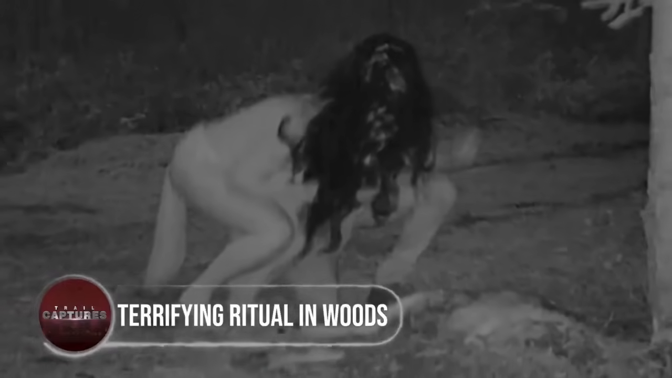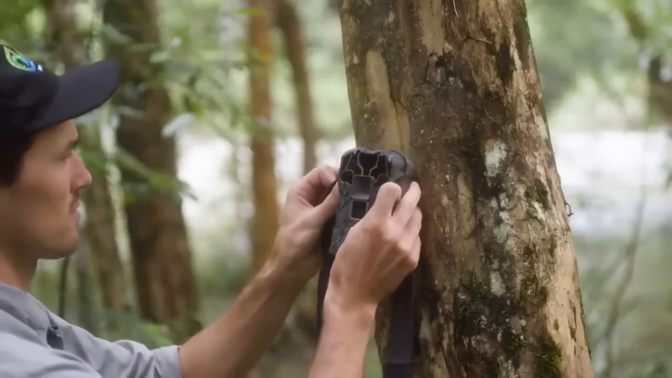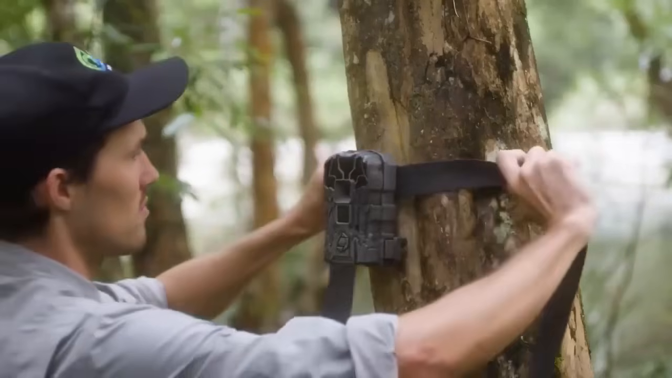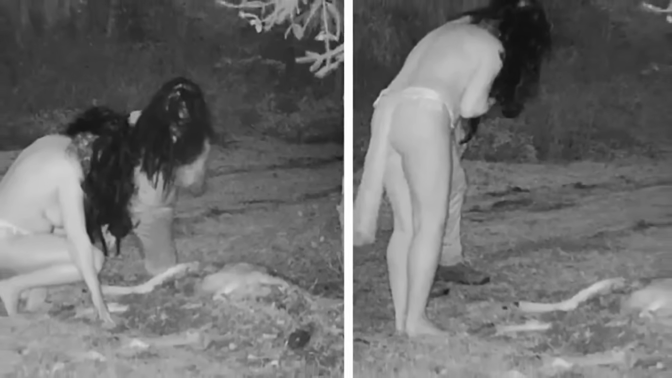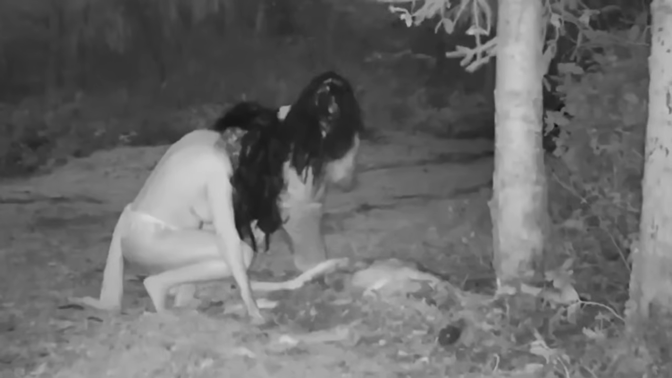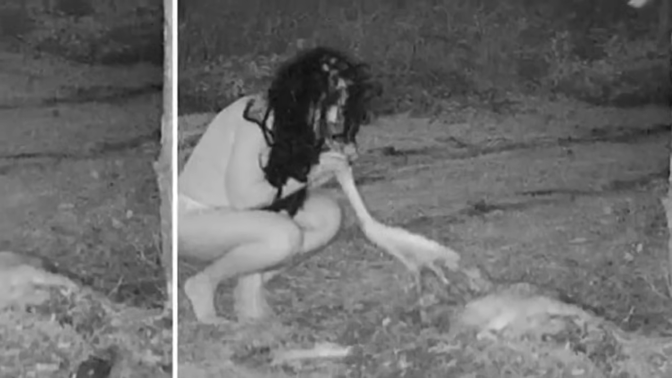Terrifying ritual in woods. In the depths of Vancouver, a wildlife enthusiast sets up a trail camera, hoping to capture some critters. Instead, they record pure nightmare fuel. Two women covered in black hair feast on a deer's carcass. Are they witches, or are we dealing with something even darker? Walking demons? And who's that mysterious man lurking nearby? The images raise more questions than answers, and we're left haunted by the eerie possibilities.